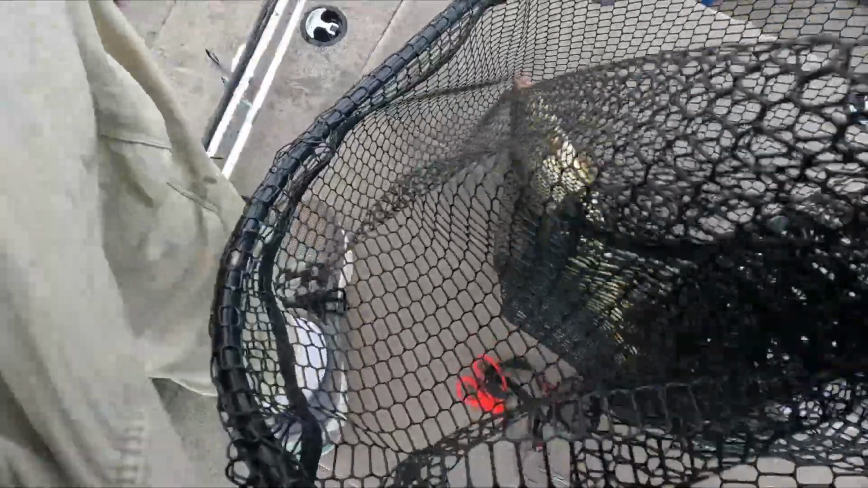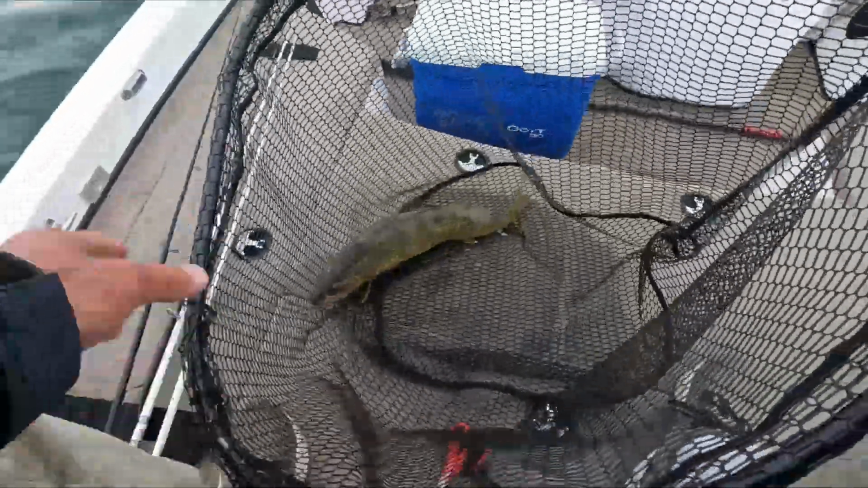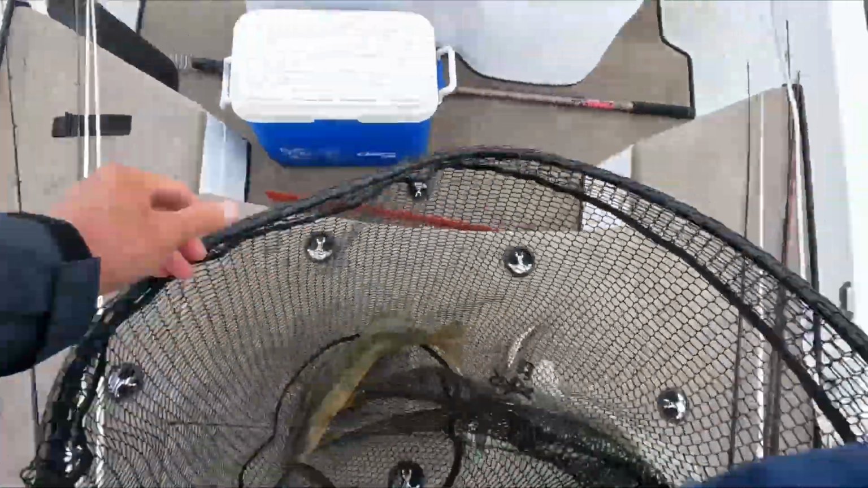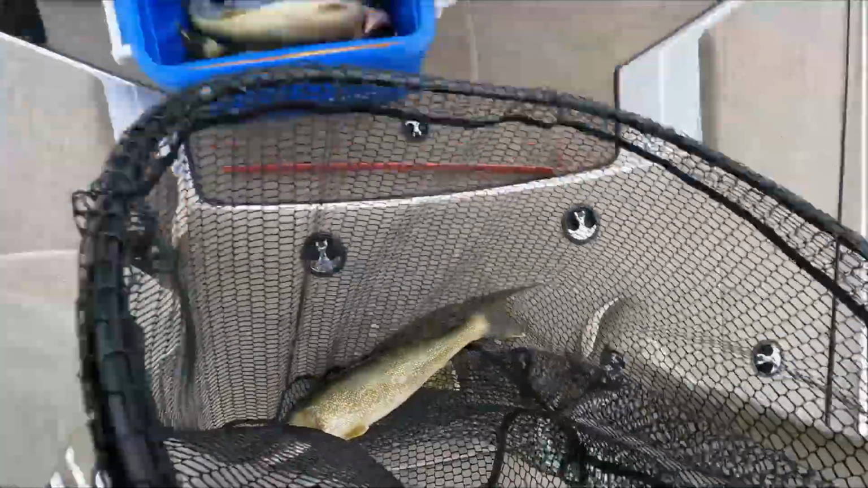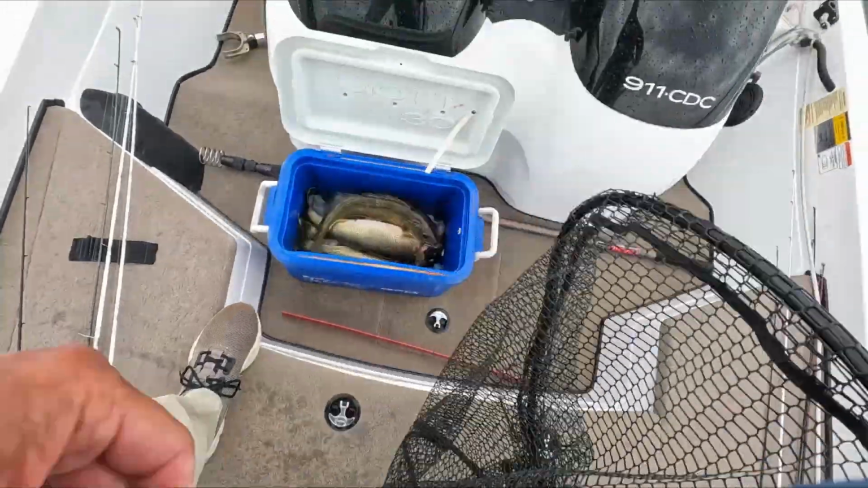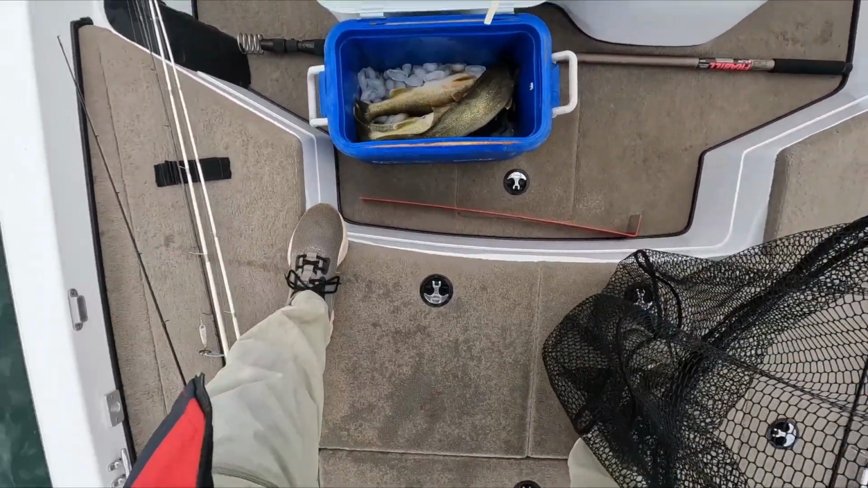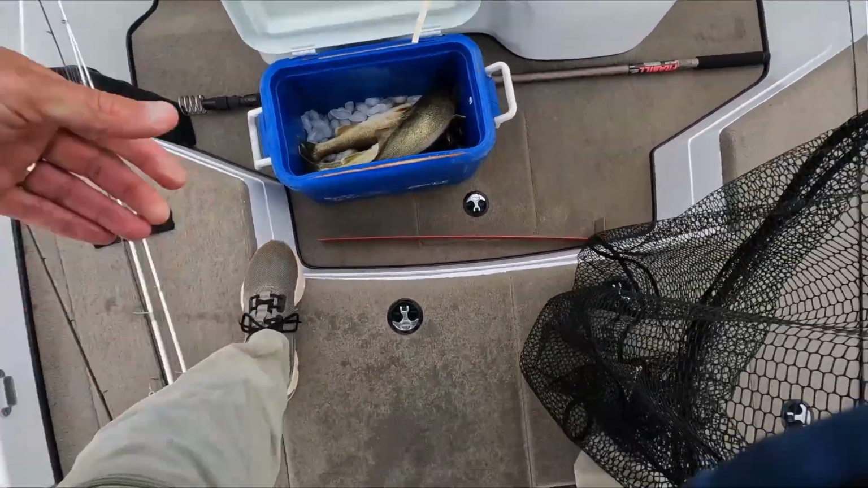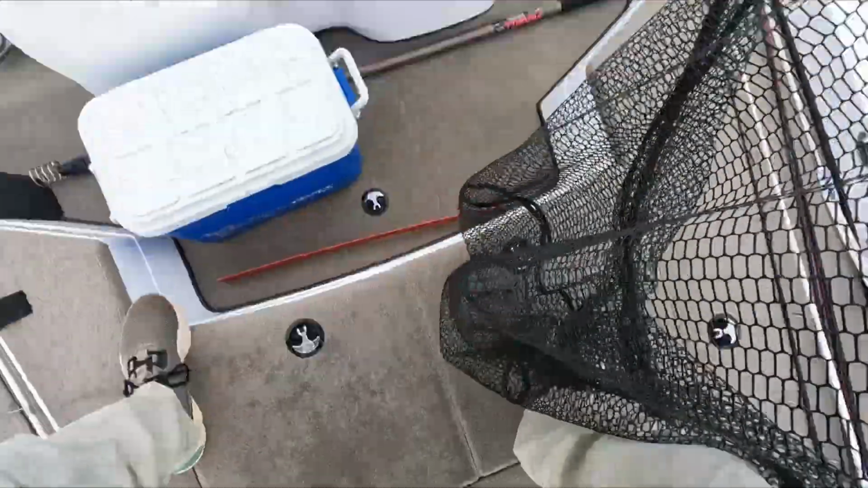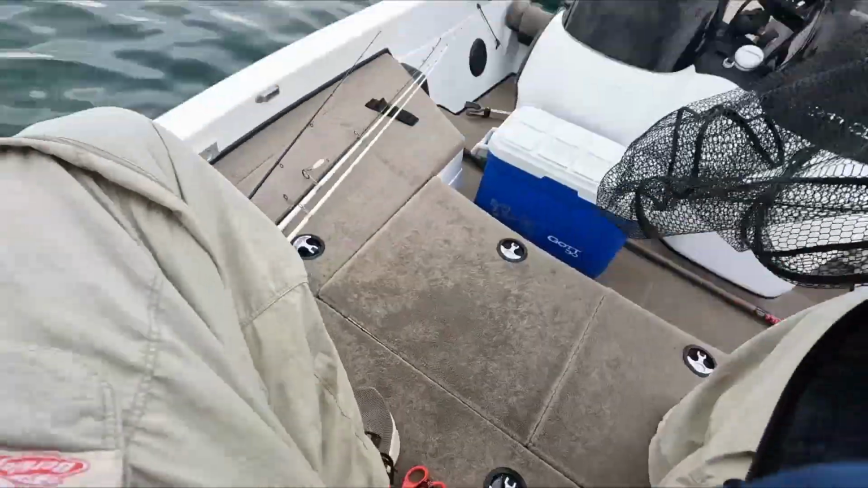Hold on there. Look at that fish. Get him in there. Put the other 3. And that's what you call a limit. Oh, I don't know. A little over an hour? I'm not sure. Less than 2 hours for sure. Not bad.